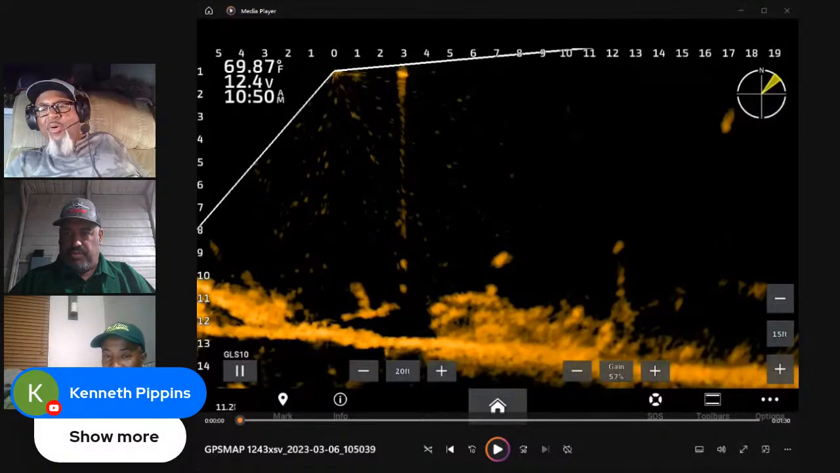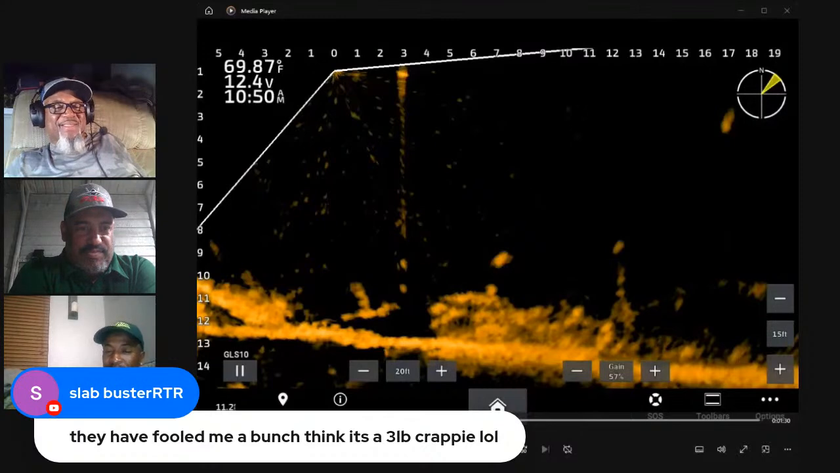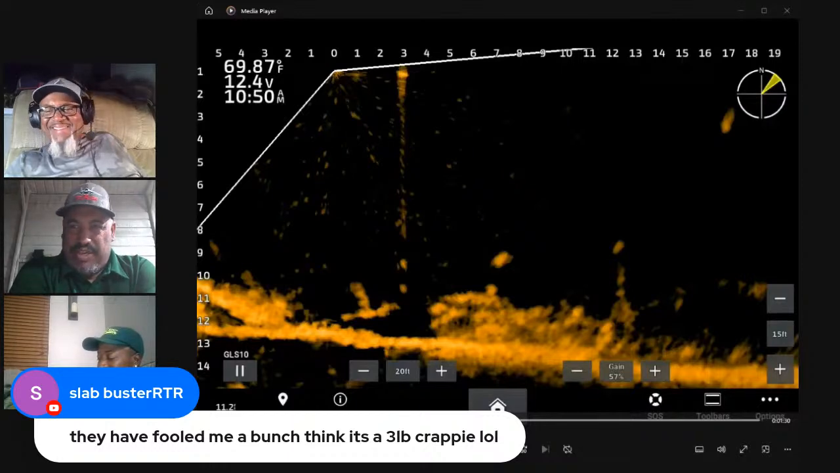Kenneth is saying show more. Yeah, it's good instructional. Slabby says they fooled him a bunch, he thinks he has a 3-pounder. They do put up a great fight though.